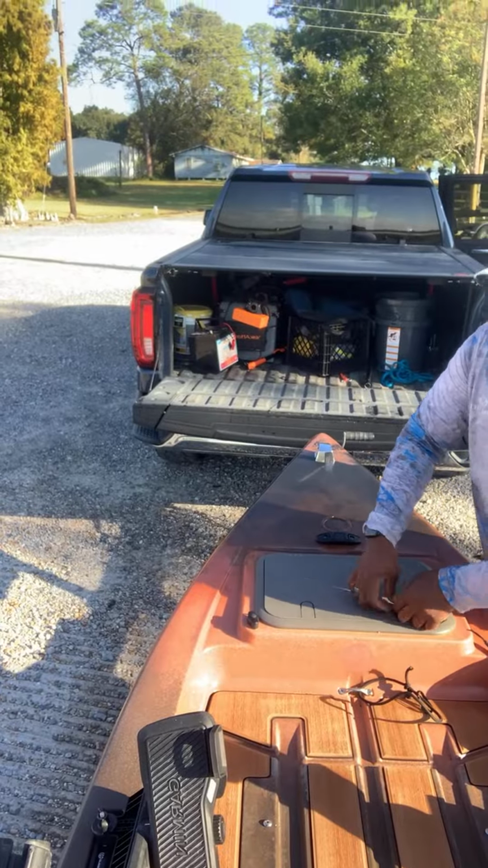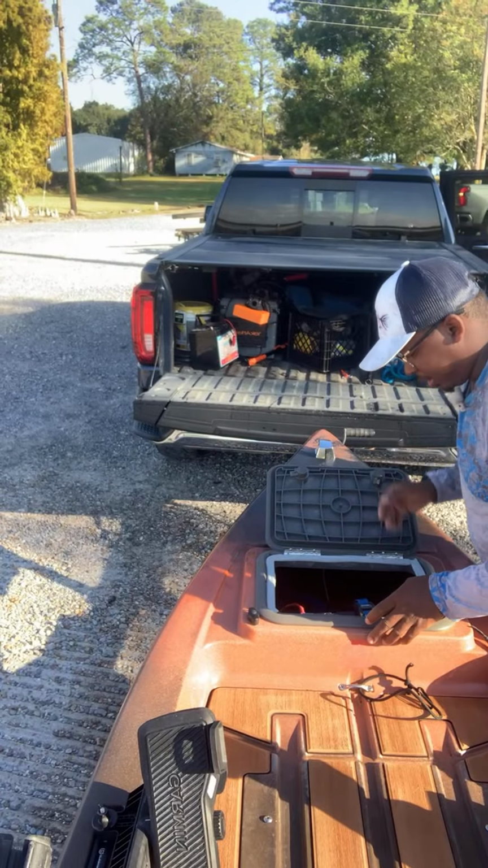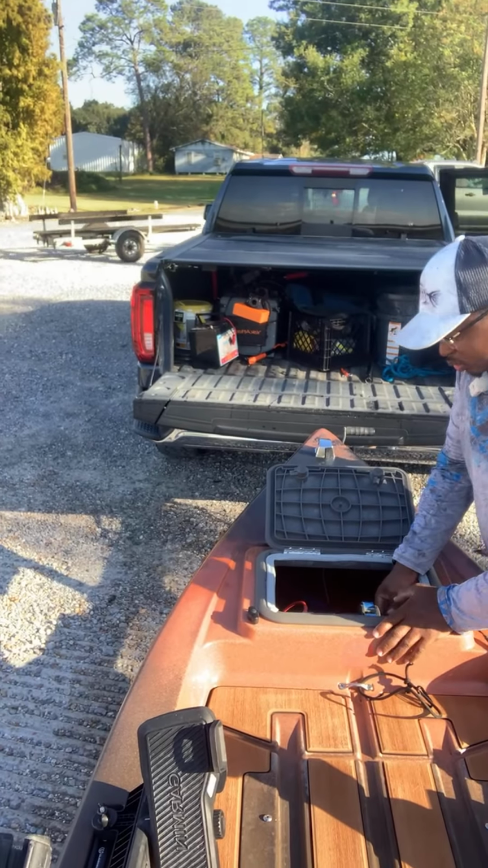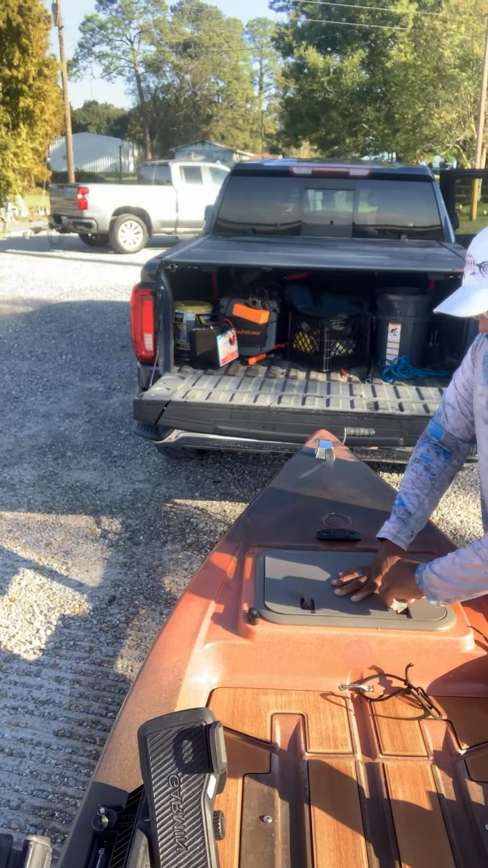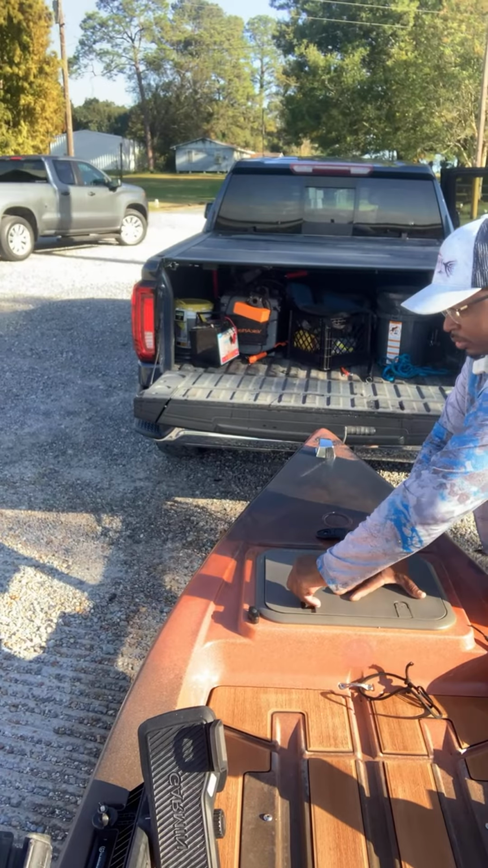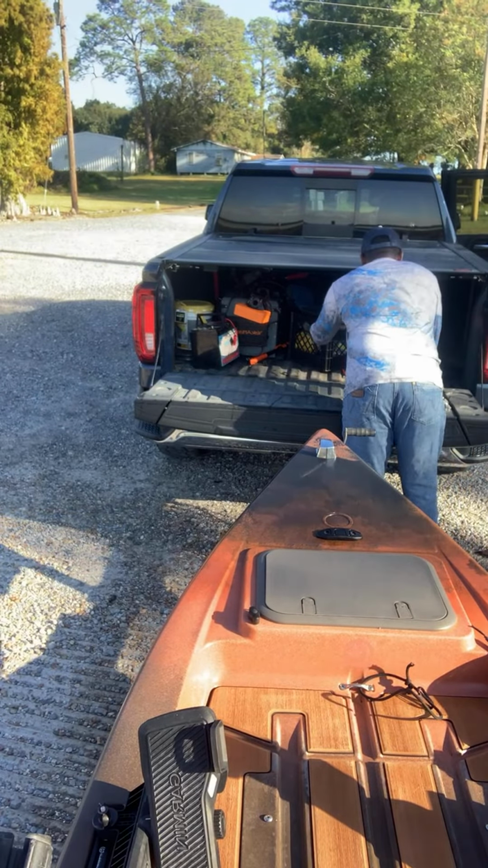I'll make sure my battery didn't move around too much because I had the 36-volt battery in the front. Okay, it didn't really move. I drove like 12 miles. It's okay. It did okay. All right, let me grab this.